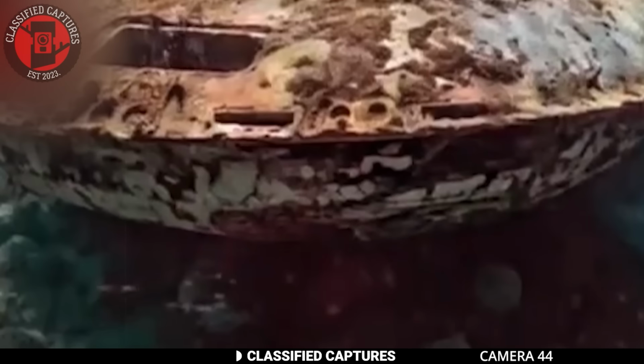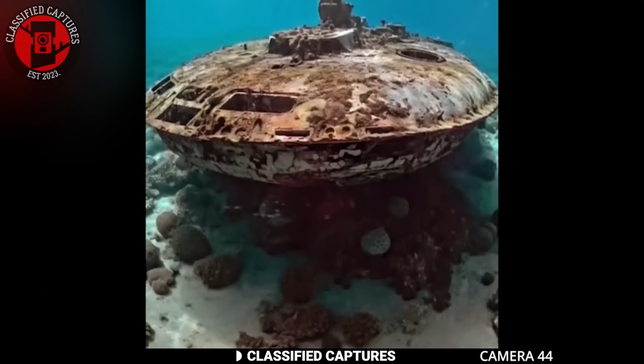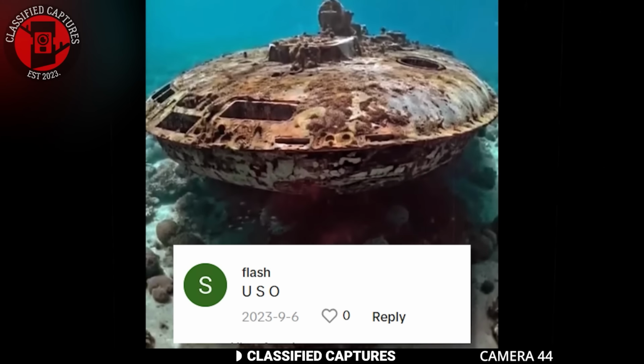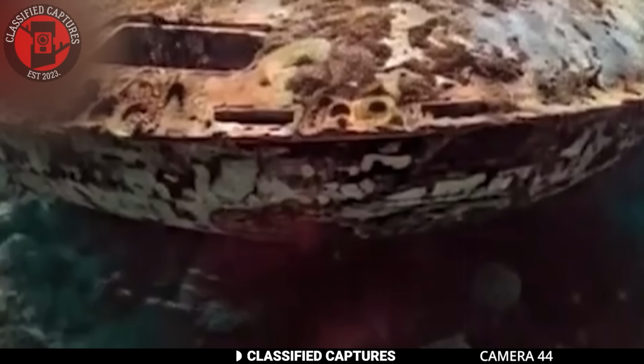Some also stated it could be a UFO since they don't rust. Despite the skepticism, many held onto the belief it was a UFO. Some even called it a USO, that is, an unidentified submersible object. Having seen it yourself, share your personal observations.